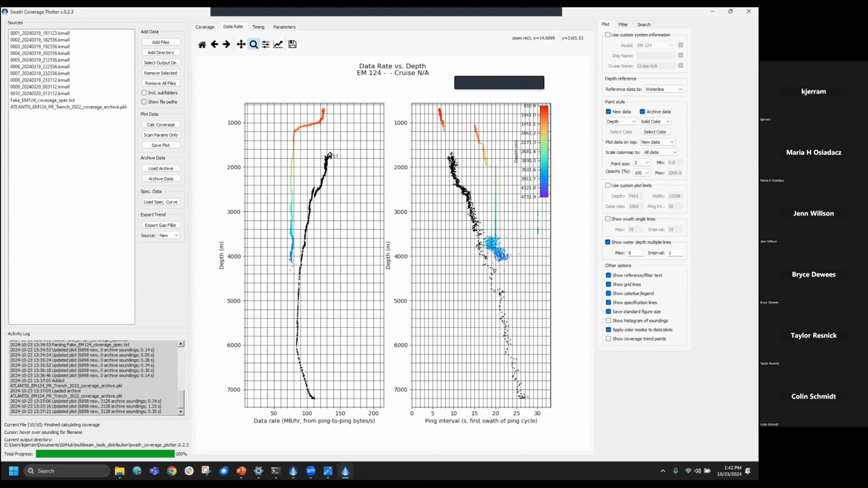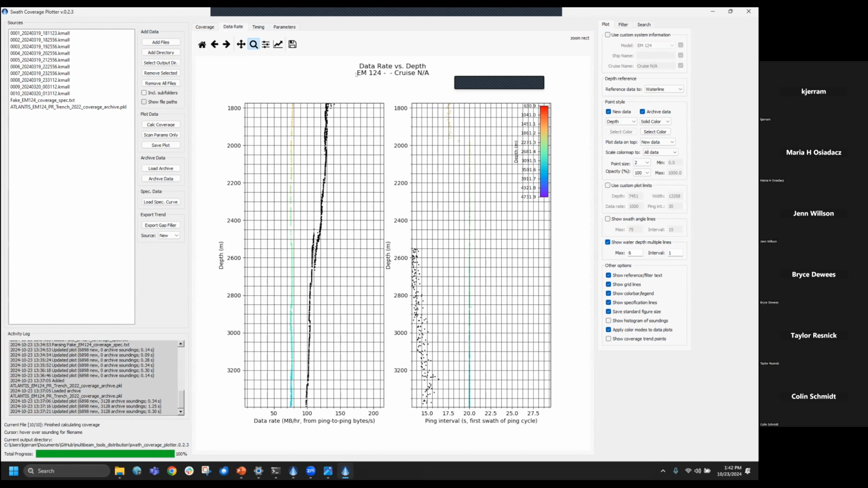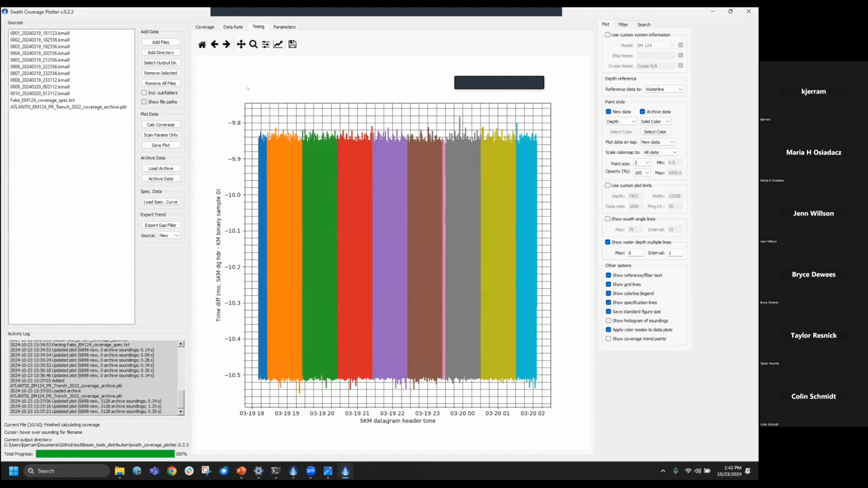You can see ping intervals. You can see cases where it lost maybe bottom track and the ping interval doubled, almost to 30 seconds here. It's just a nice way to visualize some of the timing and the other factors that go on.